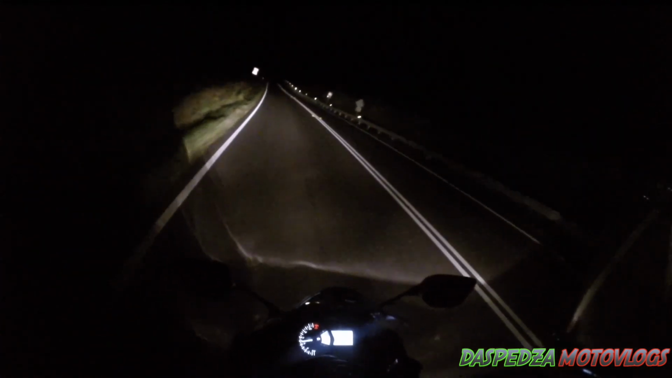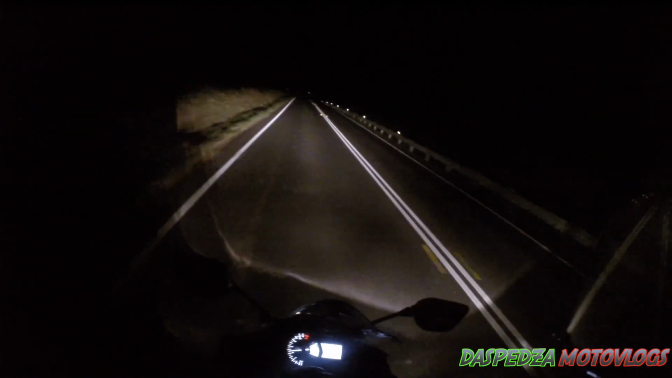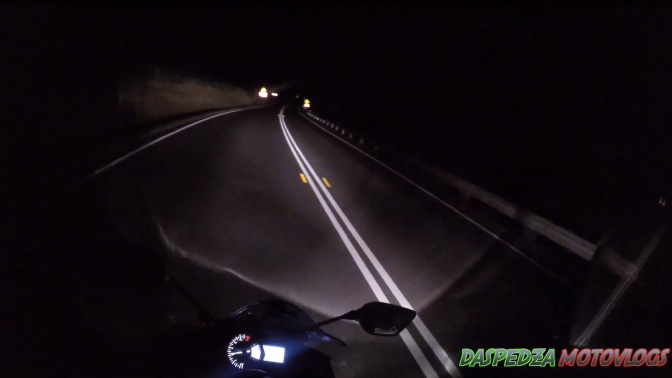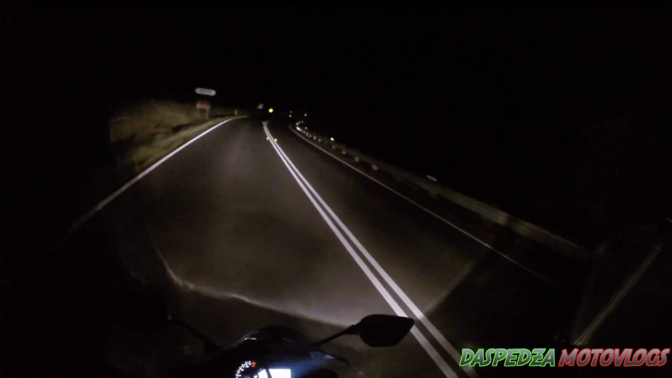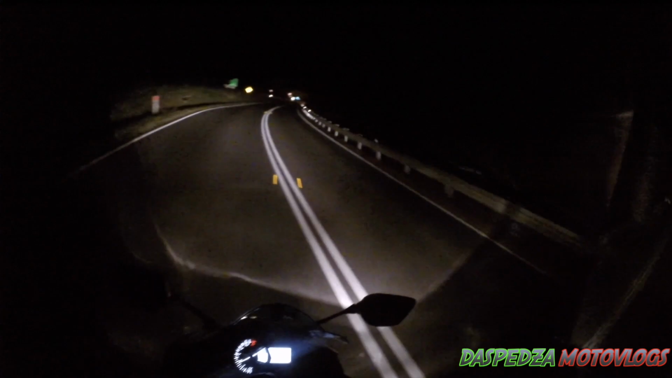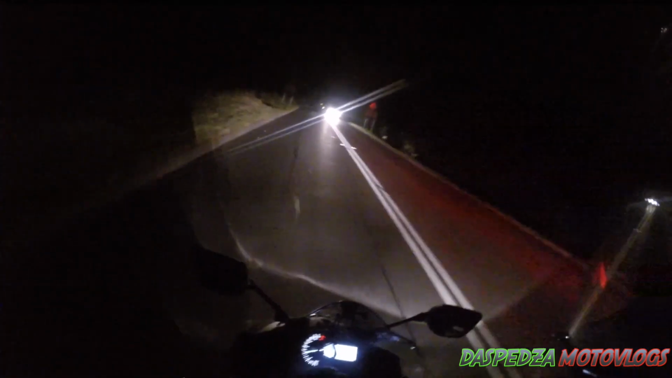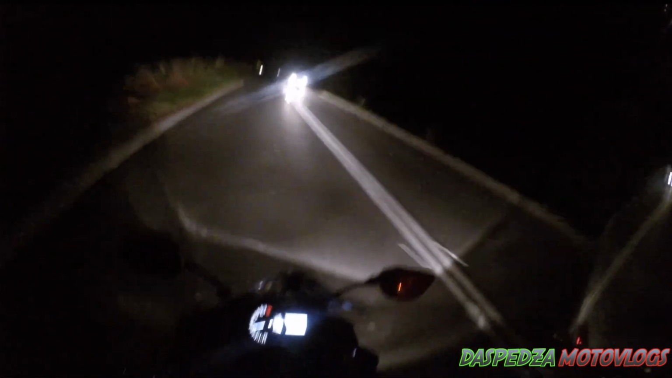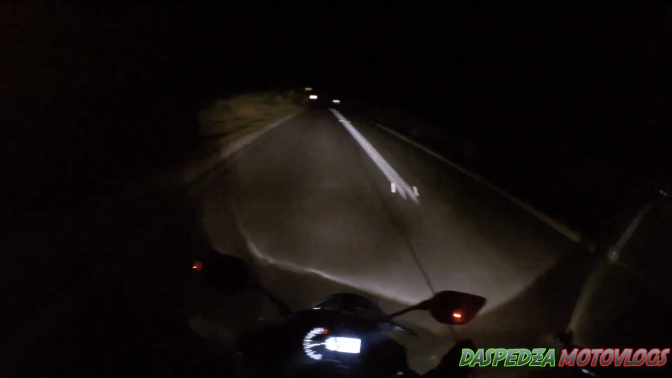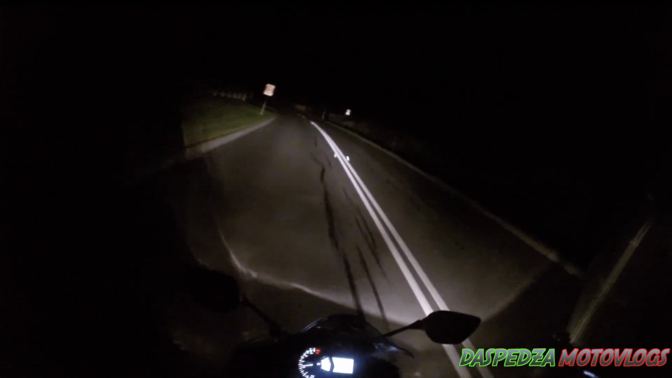Obviously, riding at night, what is there to worry about? Obviously, visibility. That's your major issue. You've got to look out for glare with cars, because you haven't got that time to react, really, as you do in the daytime. In the daytime, you have a lot more time to react. Here, you've only got as far as your headlight can go, which they're not the best on the bikes. They're okay, they're not terrible.